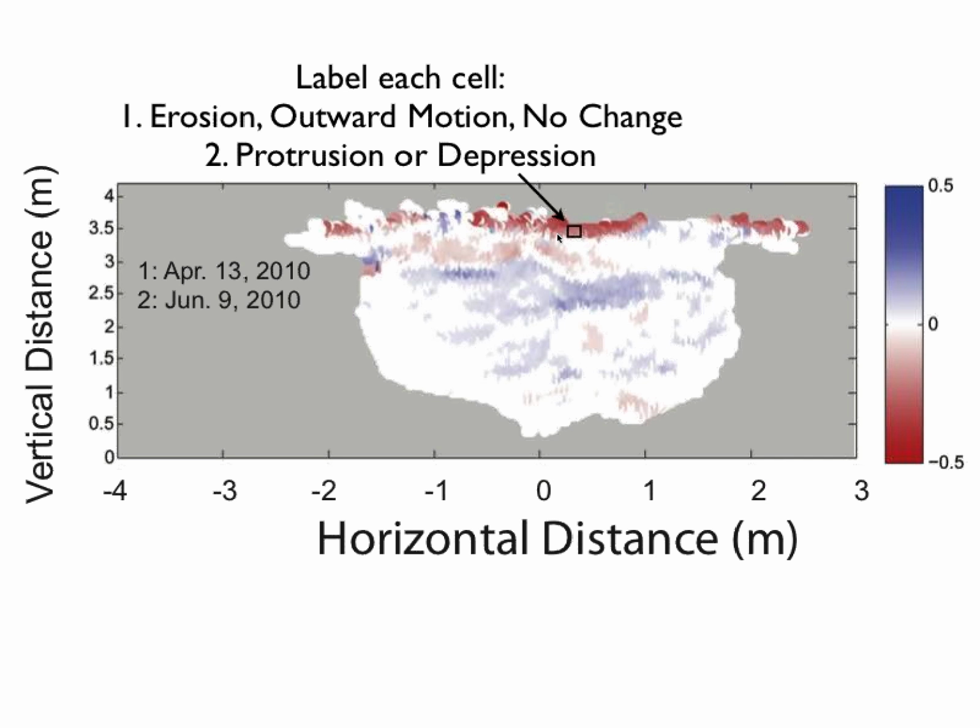So each cell got one of those categories. And then I could use the thousands of cells to look at the probability. What's the likelihood that it's going to erode if it was protruding outward? Or what's the likelihood that it would erode if it was primarily depressed?